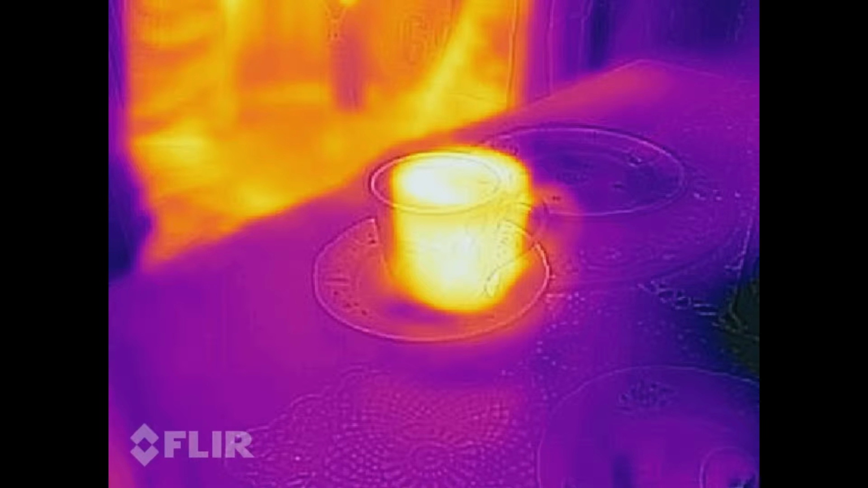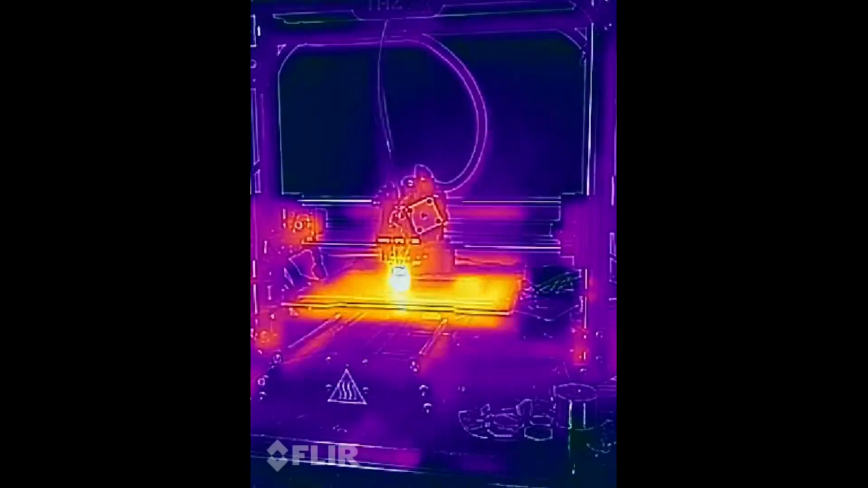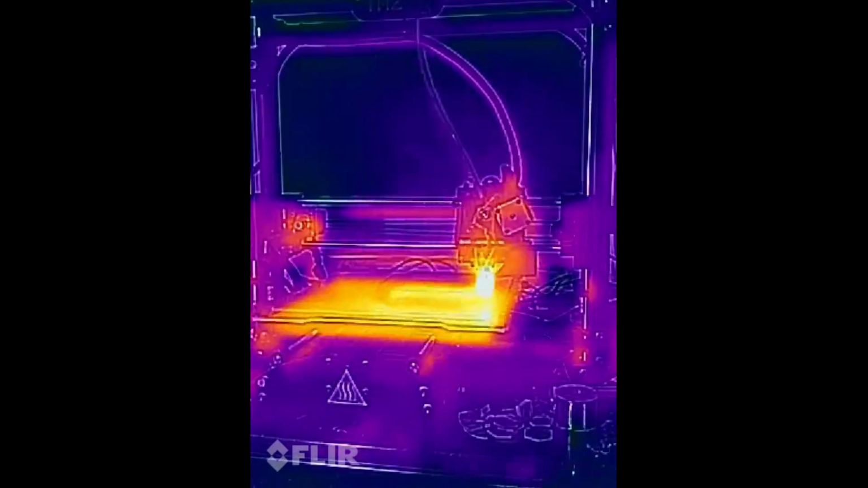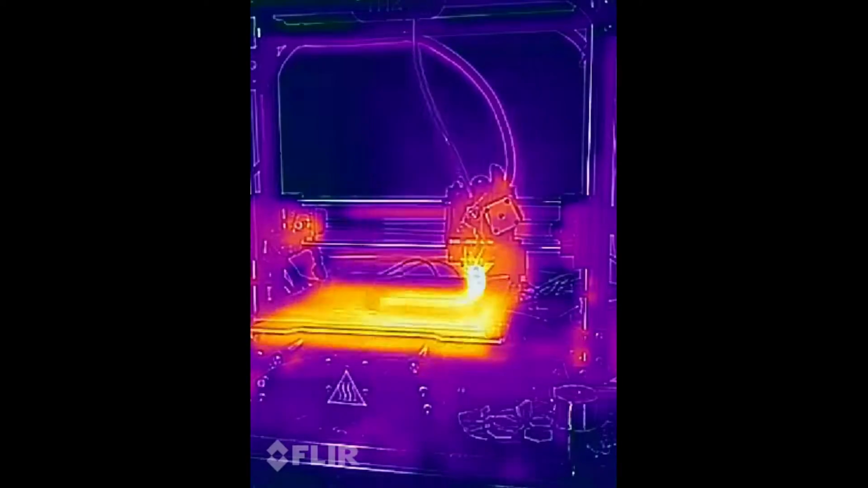And while the resolution, as you can see in this picture of a coffee cup, is not great, it's useful for a lot of things, but it's not exactly the high resolution that they make you believe in the marketing material. Now let's look at some of the stuff that I've done.